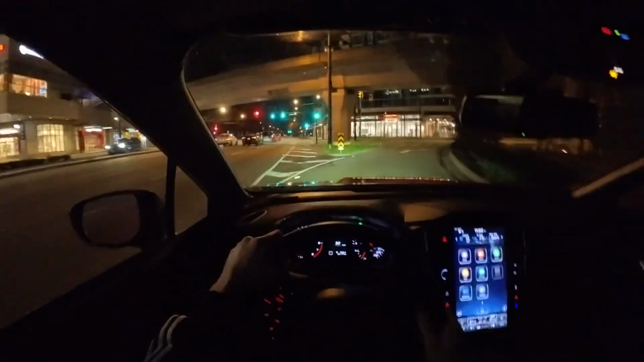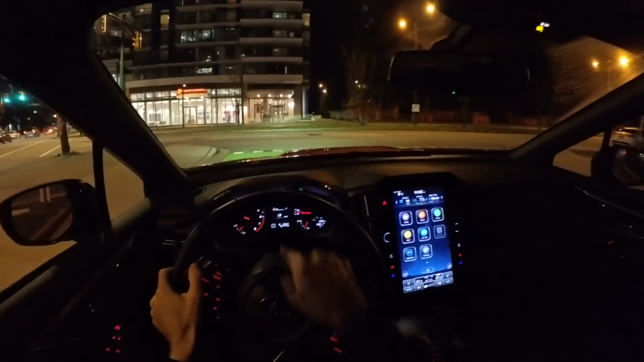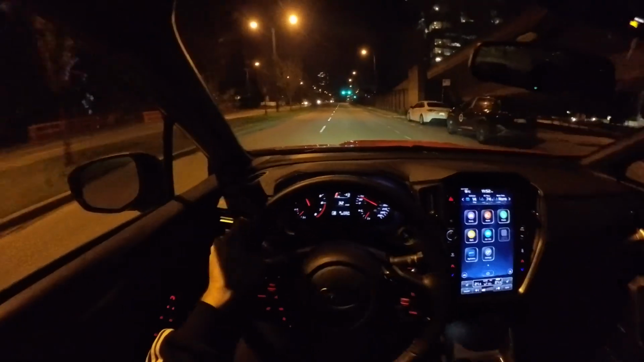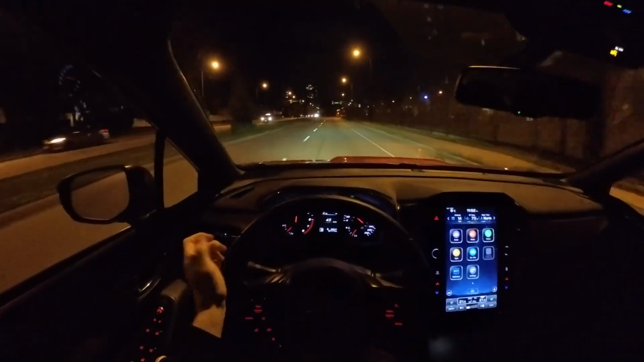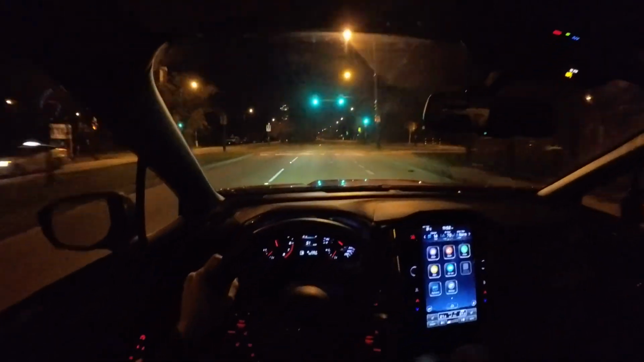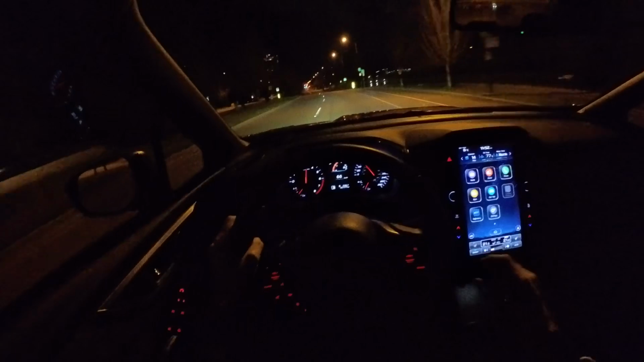So yeah, it's been about just over 2 years and 32,000 kilometers. And that's right around 20,000 miles. So 32,000 kilometers or 20,000 miles. And I'm really enjoying the car as before.